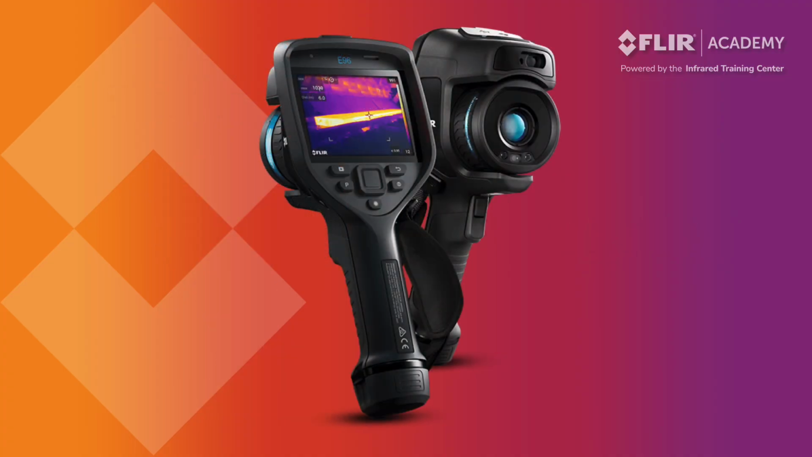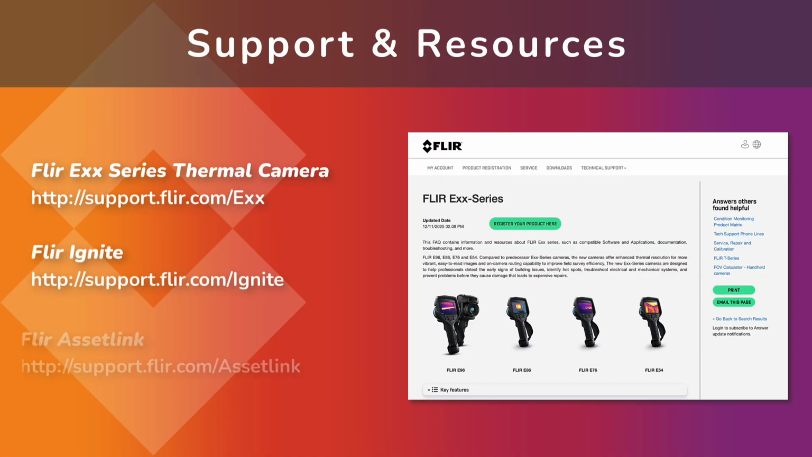We hope you've enjoyed this overview of the Flir Exx Series thermal imager. If you have any questions or need additional help with the camera or software, the following pages are available for thermographers on the Flir support website. Here you'll find a summary of key features, additional technical information, user guides, frequently asked questions, and much more.